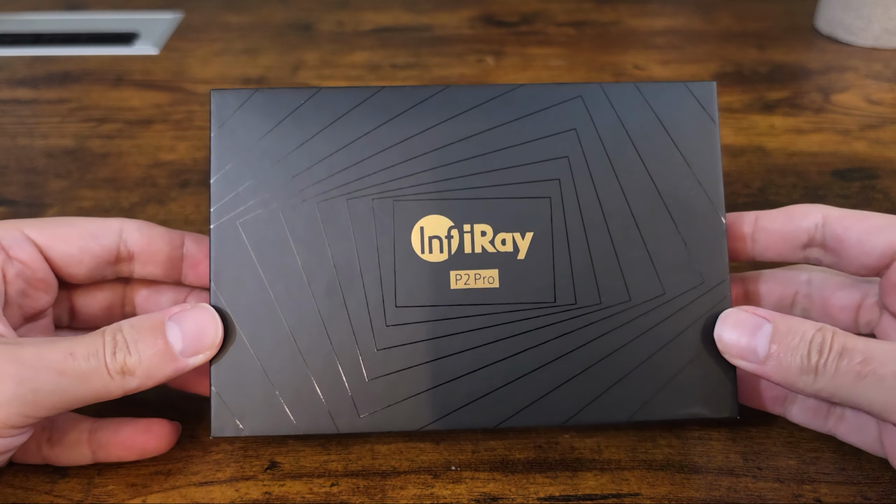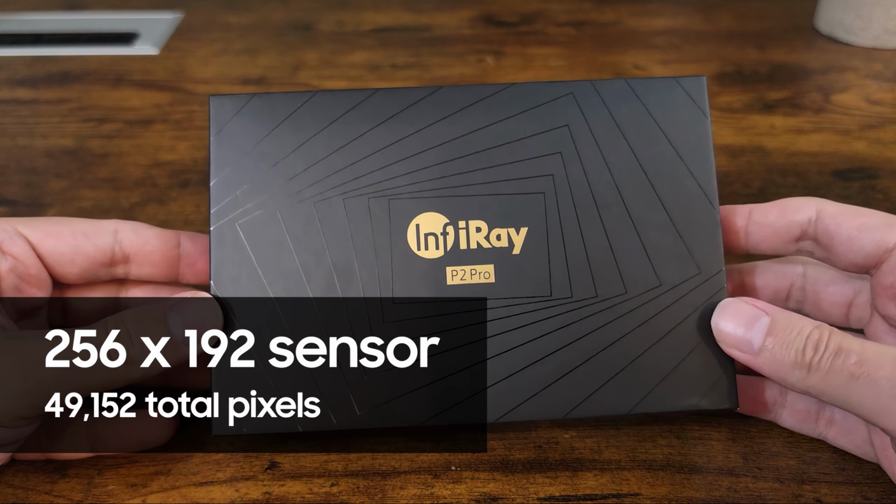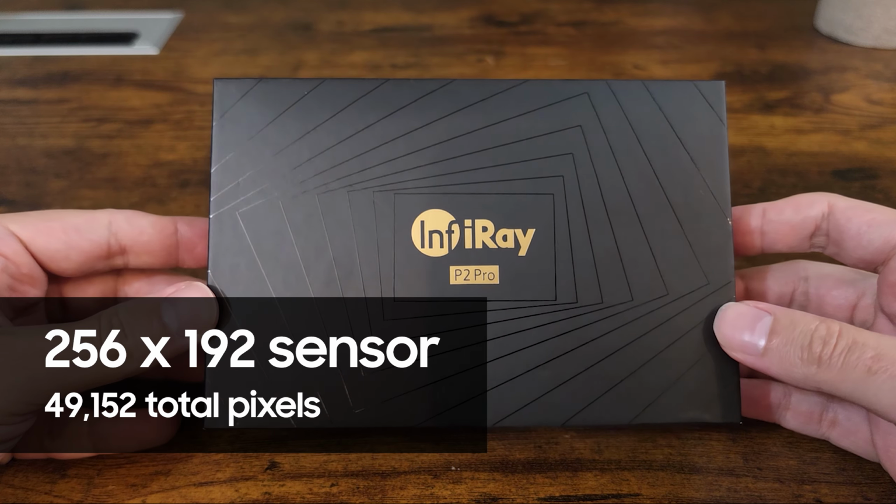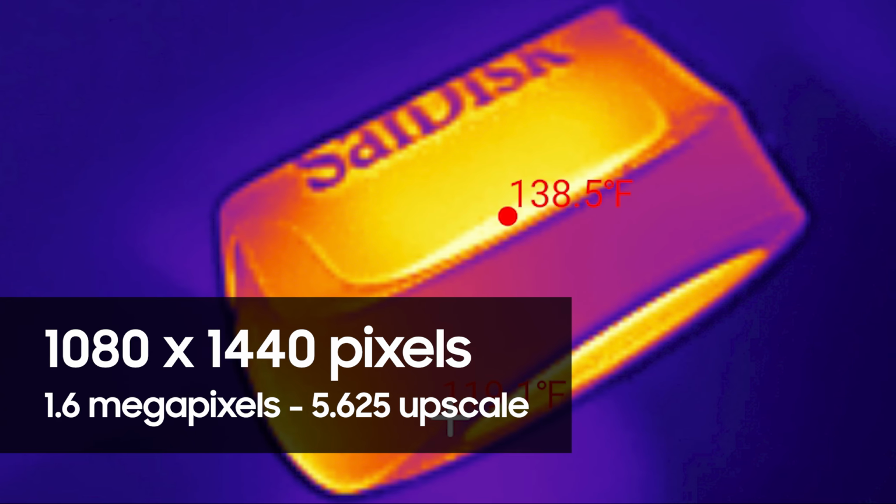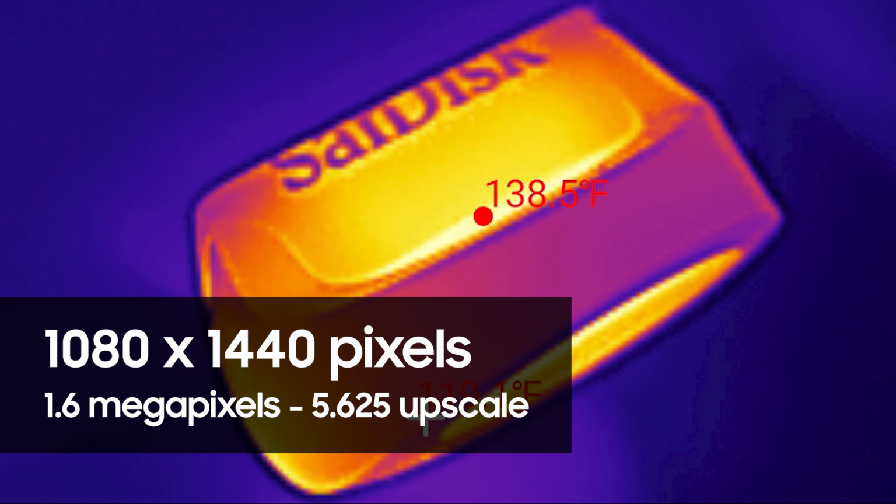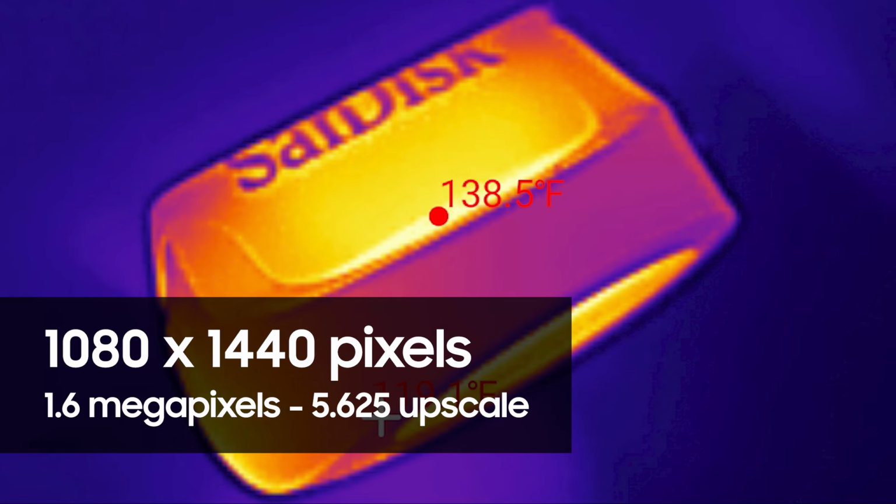InfiRay lists the sensor at 256 by 192. That's 49,152 pixels. The stills I pull off this thing are 1080 by 1440, about 1.6 megapixels, roughly 31 times more pixels than the sensor can physically see.